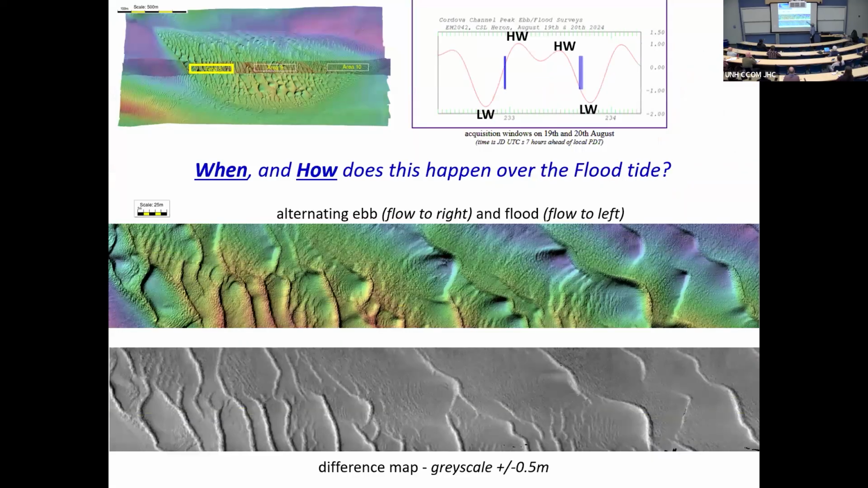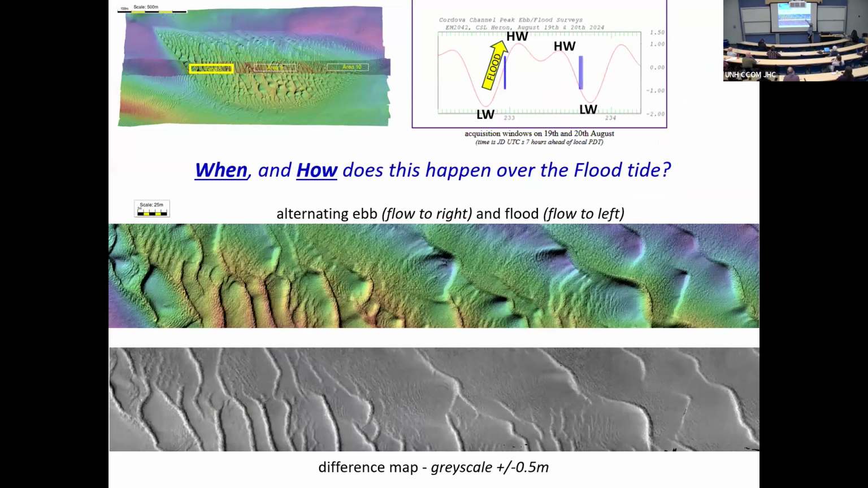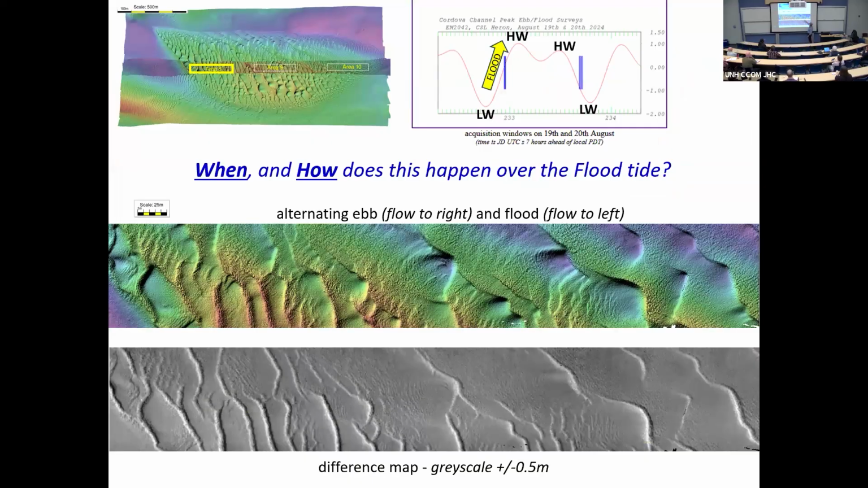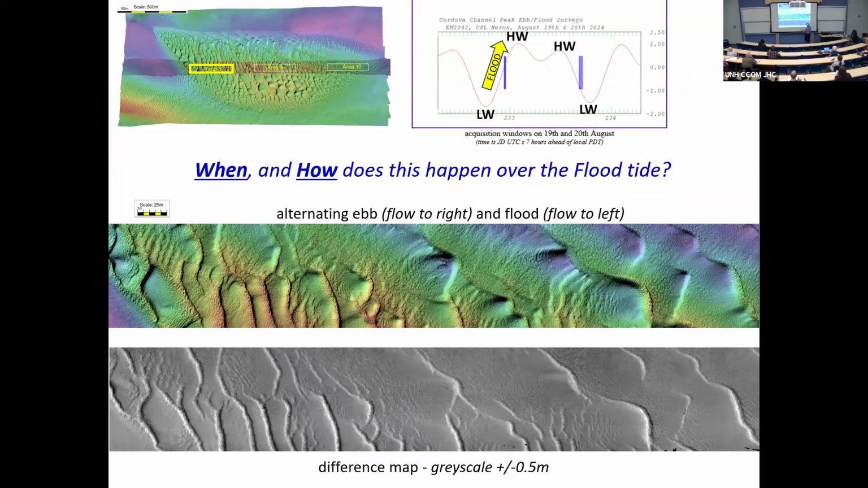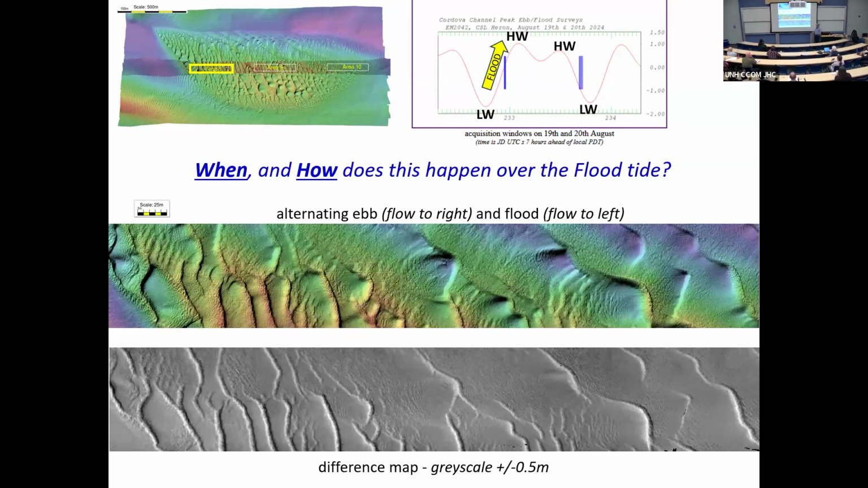So what does it actually look like? If you take a look at those two surveys, one done towards the end of the flood, and the other towards the end of the ebb, you can see the crests are reversing just within a tidal cycle. And if you take a difference between the two, as well as the crests flip-flopping, you actually see the bedforms on the back of them. And so this is of great interest. It's not just burial and exposure. Whether we're building a pipeline or a fiber optic cable, if you lay it on top of these dune crests, you're better jetting it in to avoid this grinding motion.